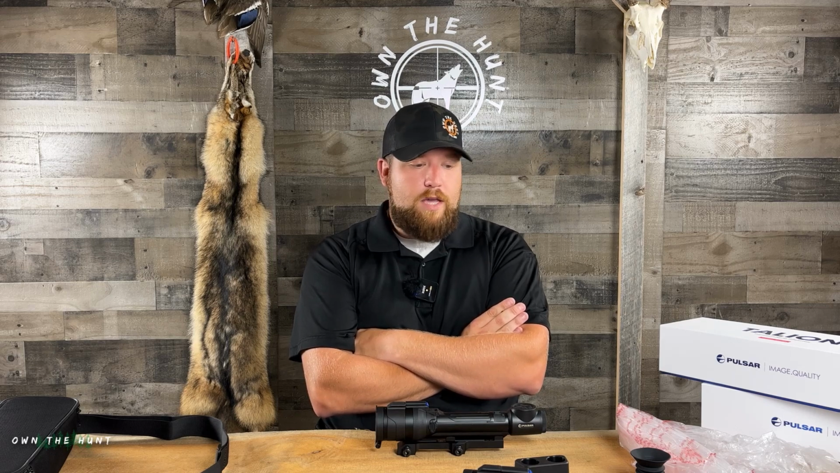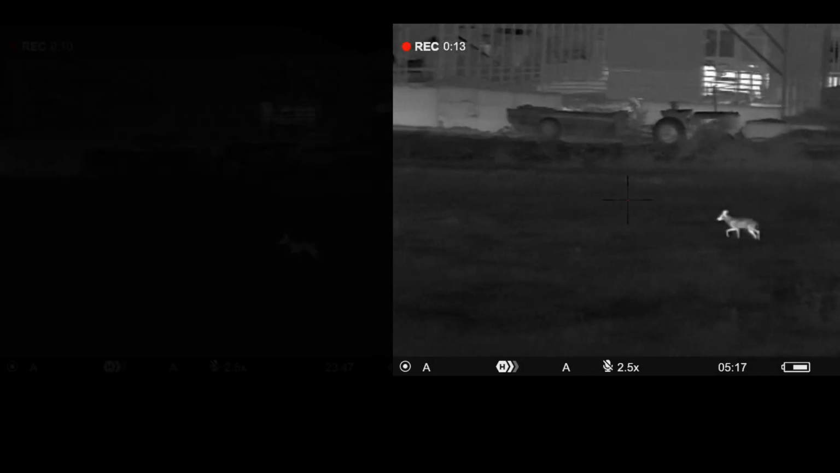Anyway, that's about it, you guys. I'm going to take these out in the field, get you guys some footage, some side-by-side comparisons, let you guys make your own decisions. I'd love to hear in the comments from you guys what you think. Do you think the XQ38 was worth upgrading to the 35 Pro? Or do you think they're basically the same? I'm going to let you guys decide. The footage should speak for itself. So anyway, with that, guys, I'm going to take these out in the field and get you guys some footage. Stay tuned.